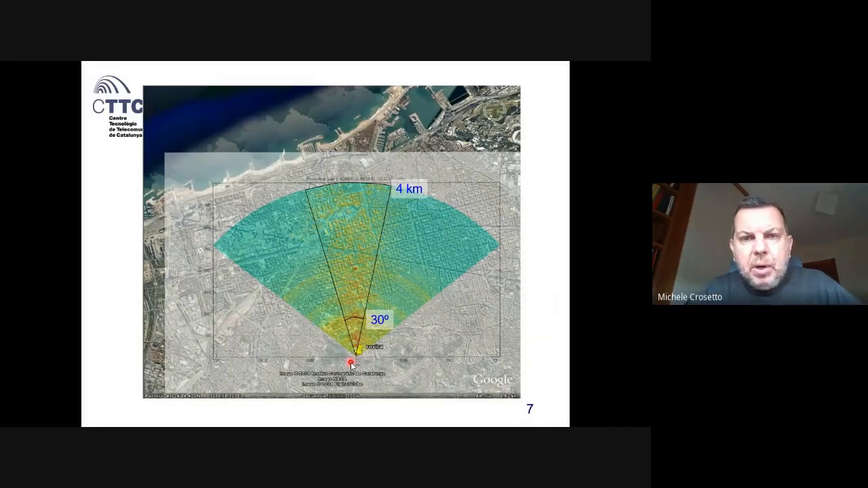I show you an example of the coverage that we can get from this instrumentation. This is a data acquisition in Barcelona, taken from the Turó de la Rovira, looking at the Sagrada Familia and a portion of the city. The instrument we have, at least our version, I don't know if the new version has different characteristics, has a maximum range of 4 kilometers, an aperture that is roughly 30 degrees.